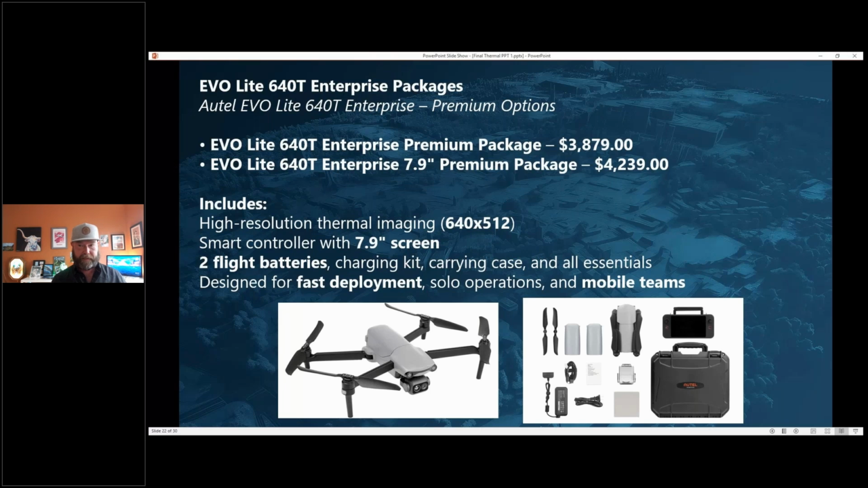We have different packages, but what's cool about this Evo Lite is I think it's probably one of the best thermal drones with a great price point. Because I think most thermal drones can usually get up to 8K, up to way more than that.